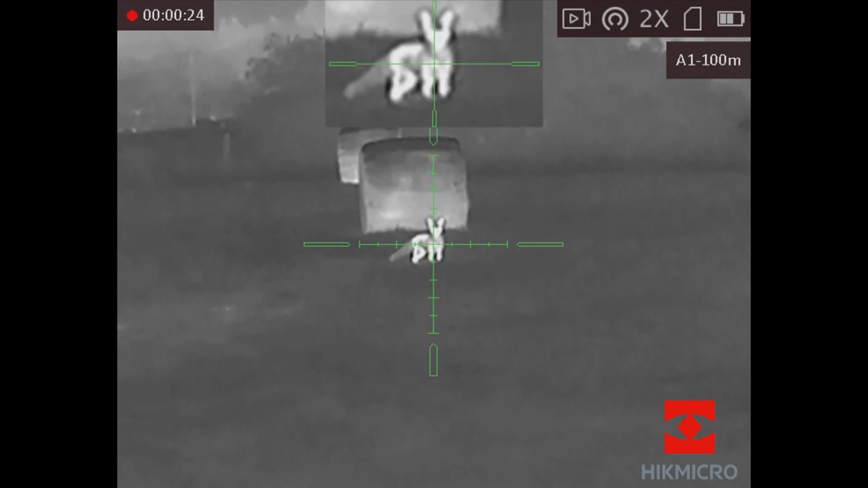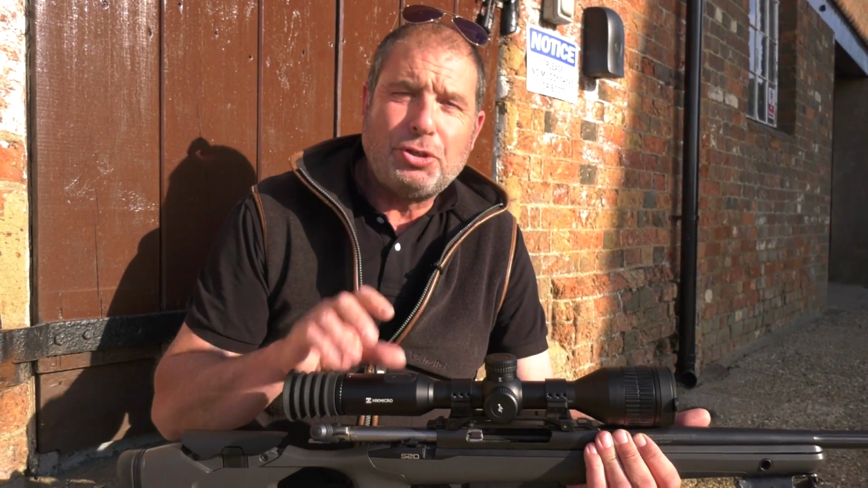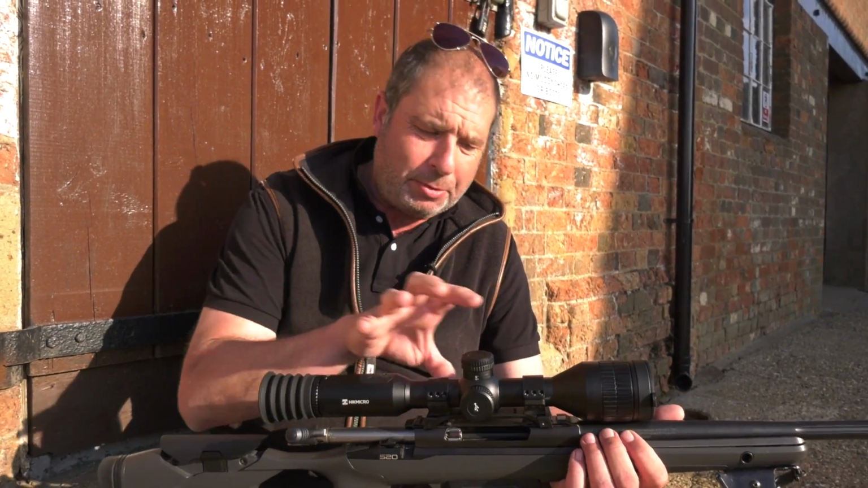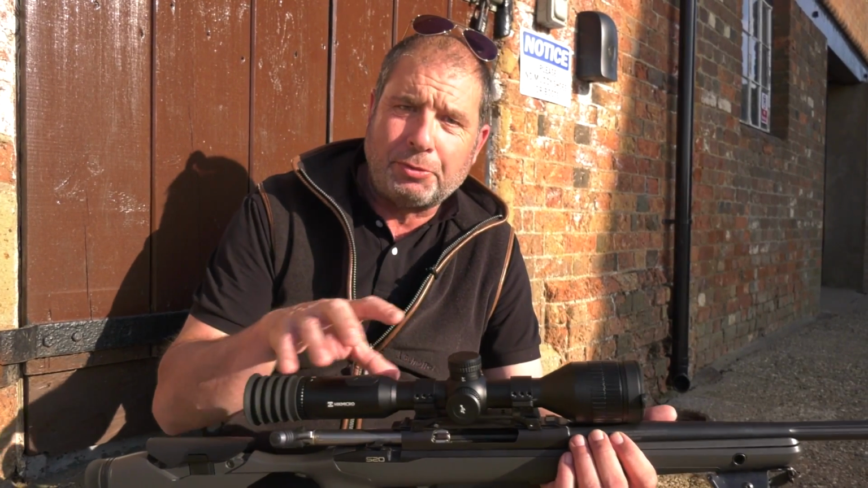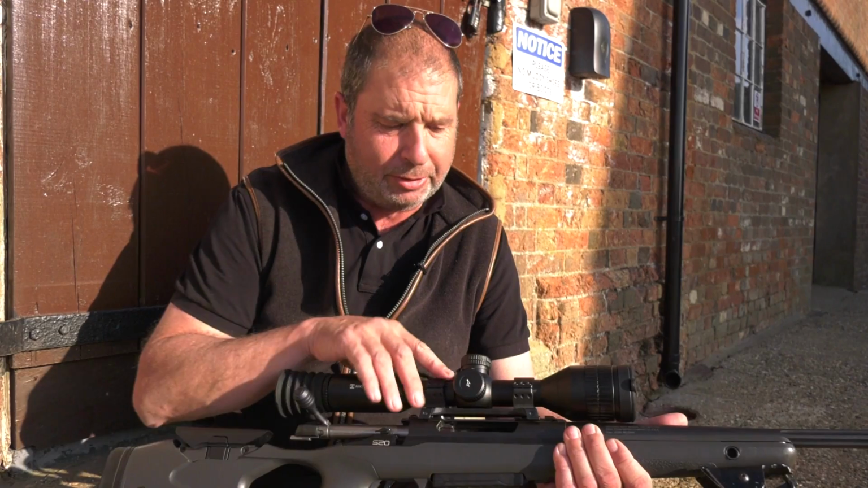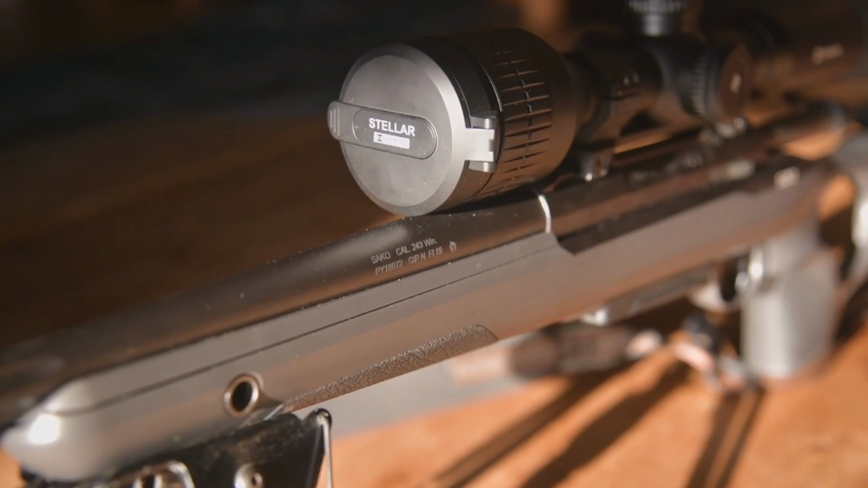Just explain why this is a bit different. Again, the tube is the way it's all going, isn't it? Tube is what everybody wants. We've all seen the big square boxes on top of guns, but everybody wants something that's easily mountable on universal mounts, 13mm rings, on a Picatinny rail. Looks like a scope, feels like a scope.